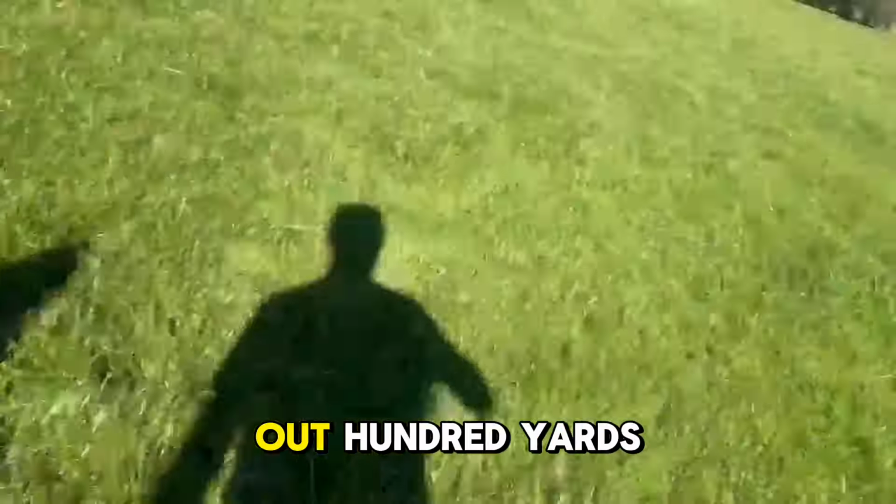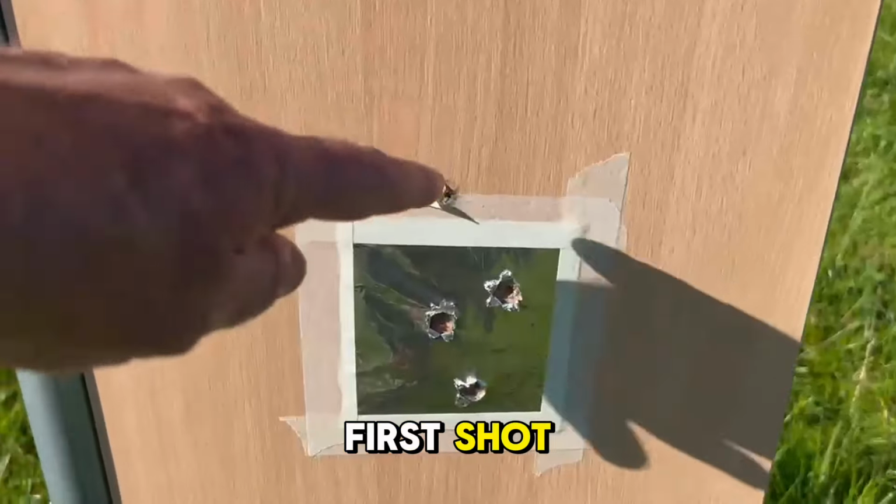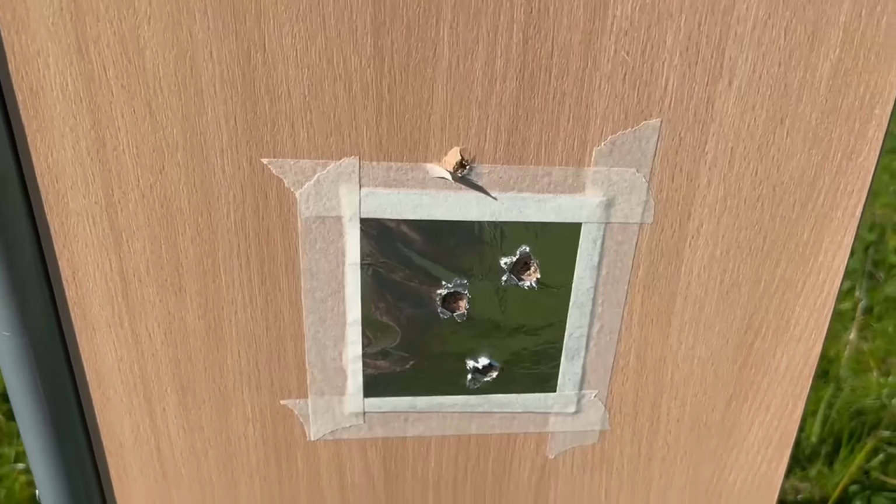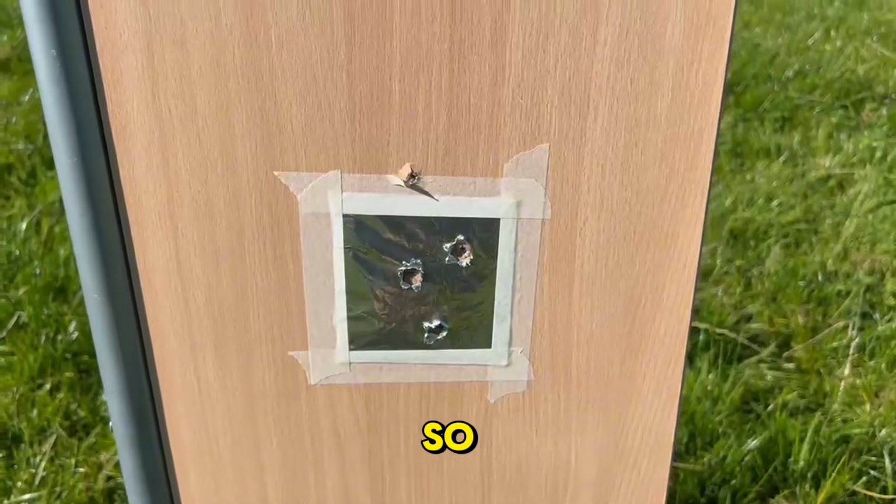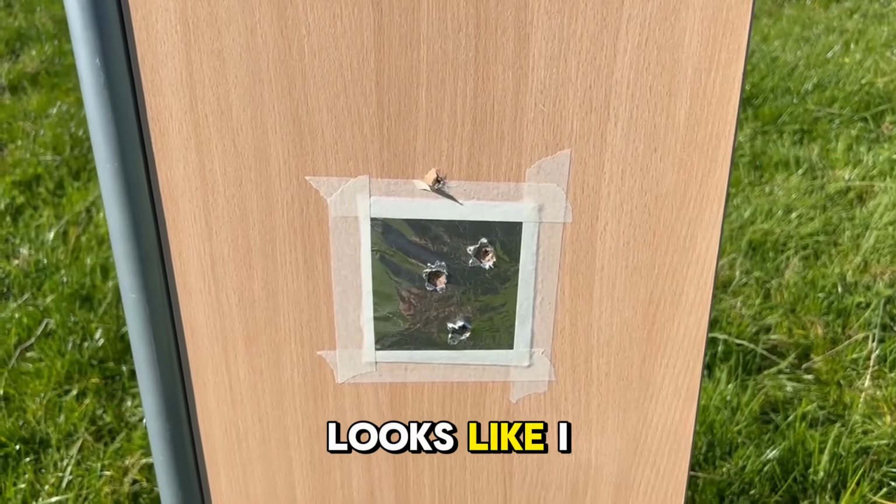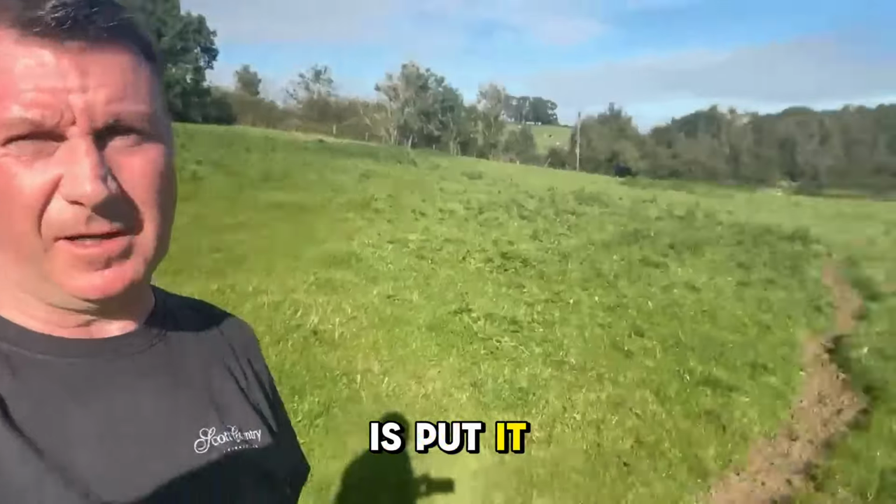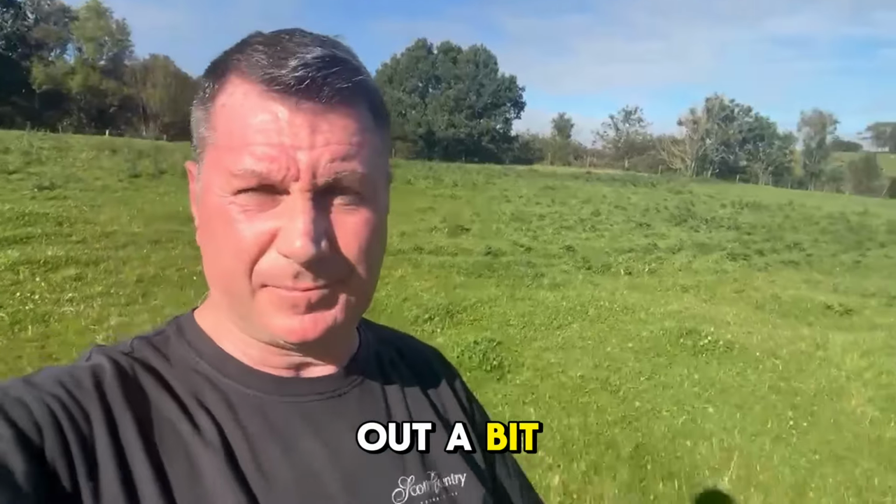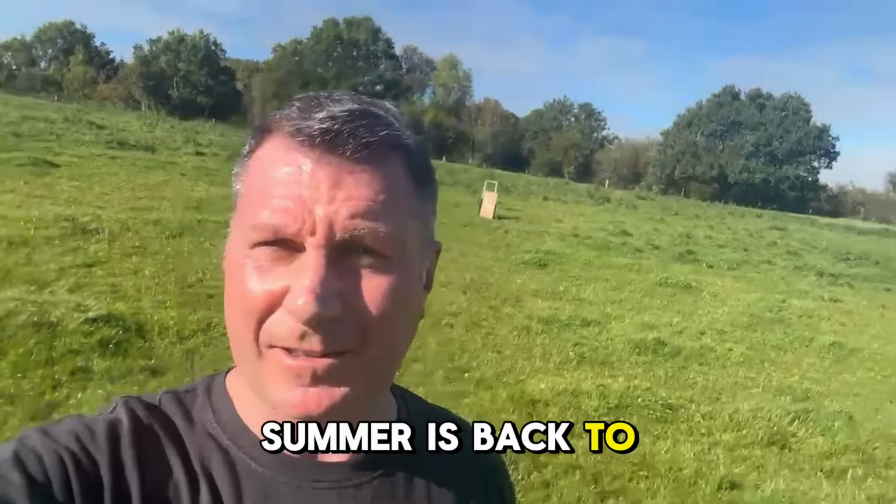Okay, so I'm back out, 100 yards away up there. First shot off prone, second shot, third shot, fourth shot pulled a wee bit, so looks like I was a wee bit high. I'm here at the target. What I'm going to do now is put it out to the top of the hill and see if I can get up near 200 with it. Try and stretch it out a bit. A great day for it. Summer's back to front this year, I think.